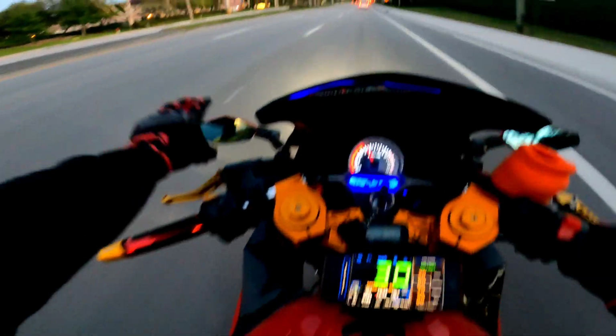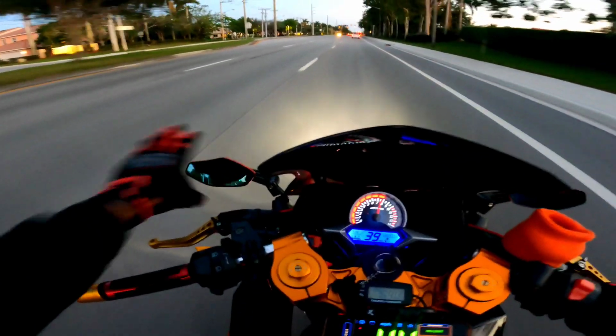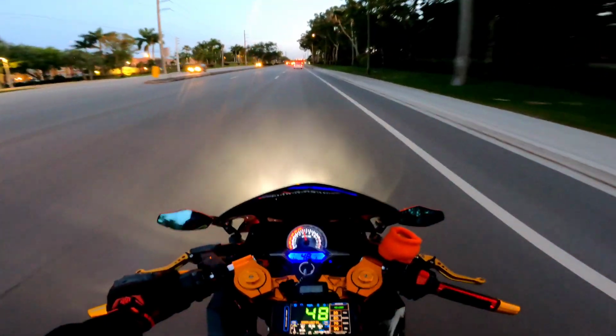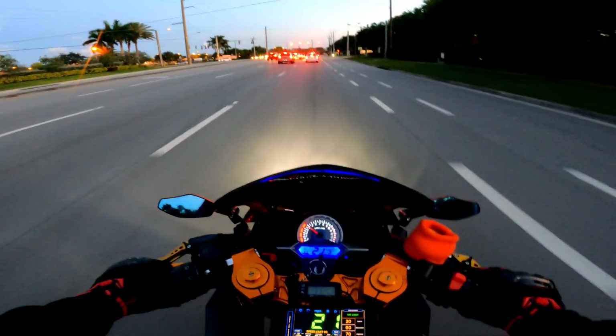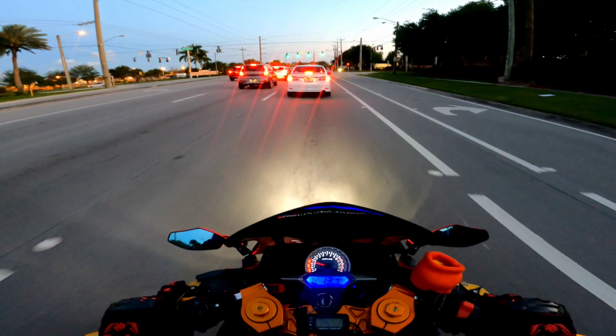So yeah, I'm gonna just take it for a little ride today. Haven't done a lot of riding on this bike. At least want to put 15 miles on it right now, if I can.